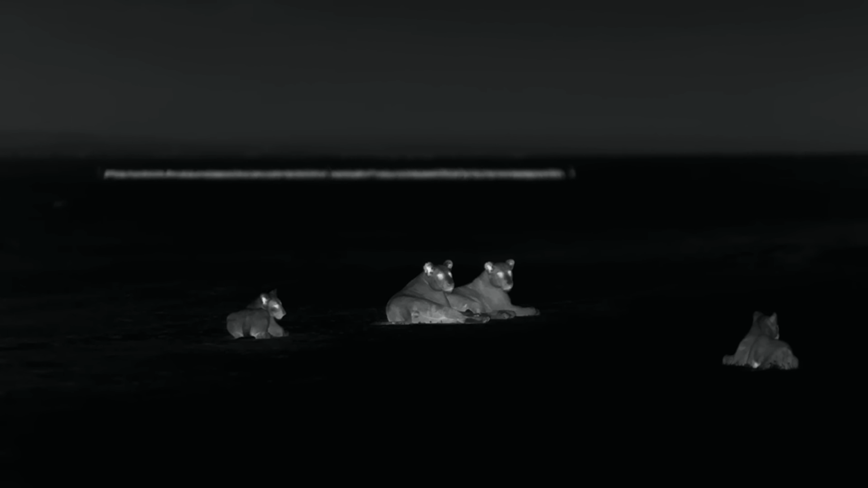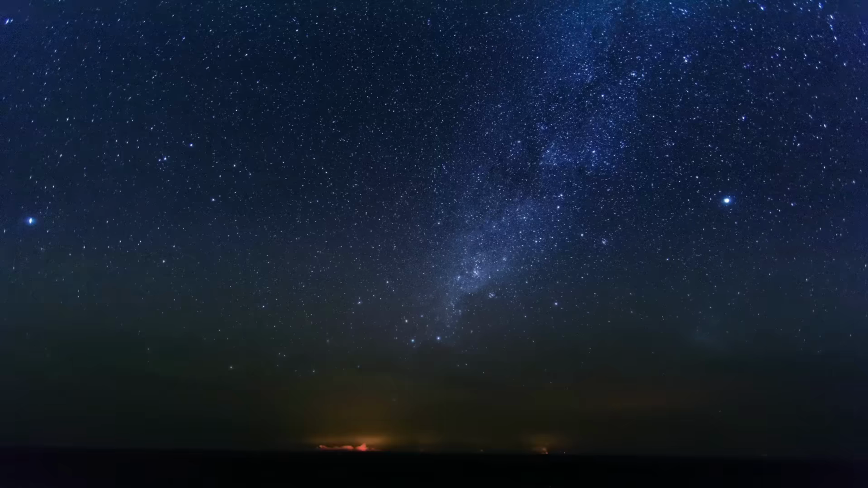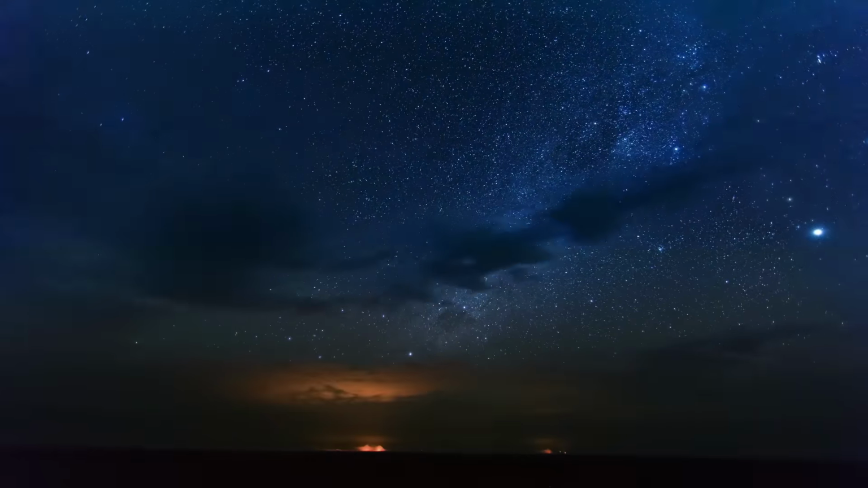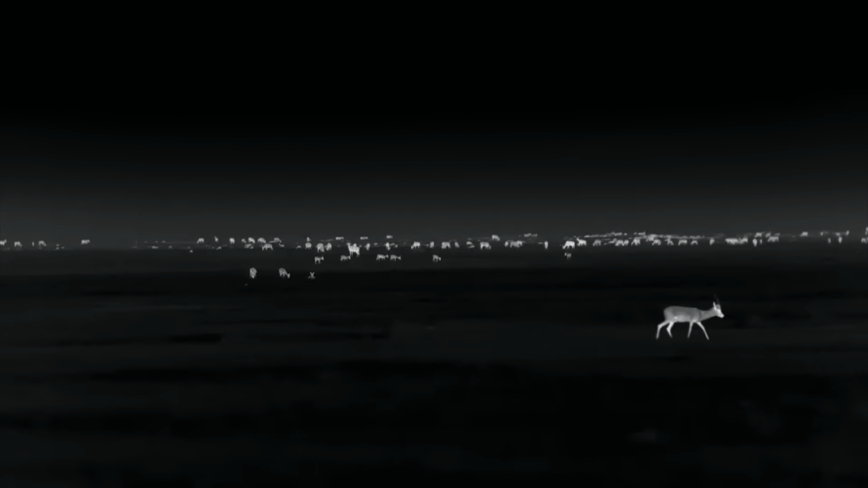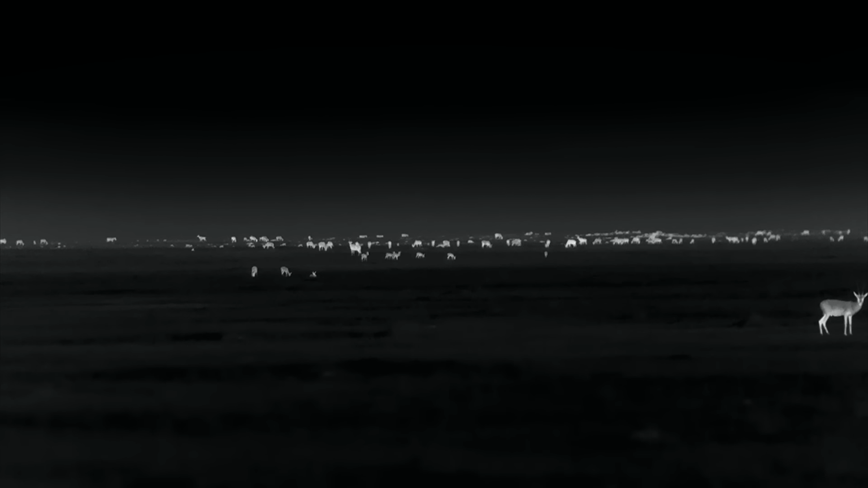It's a fight that the lions cannot win, and one that is hardly perceived in public. It all takes place under cover of darkness in Kenya's most economically significant park and one of African tourism's most popular destinations. It's 3 in the morning. The two mothers have left their offspring behind.